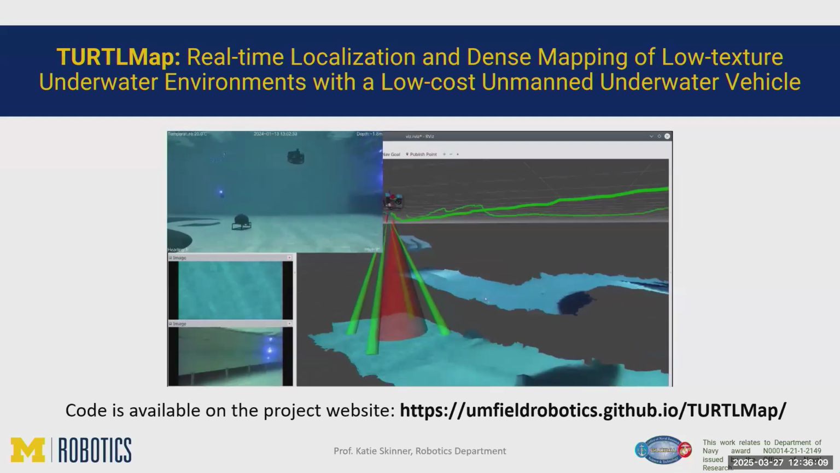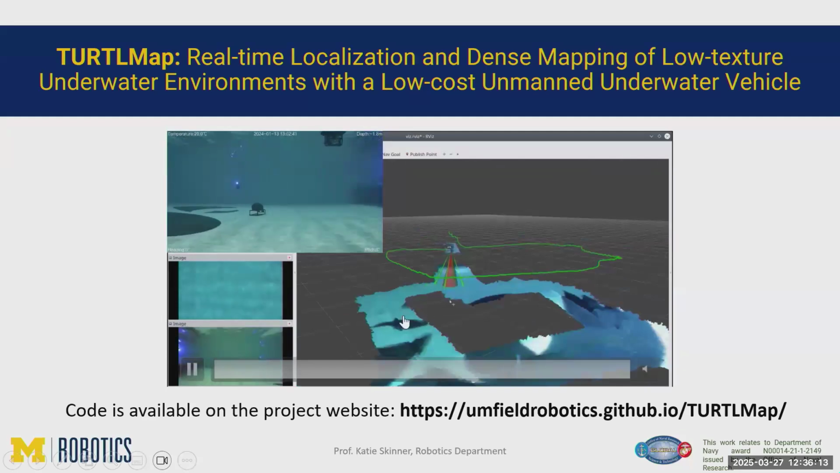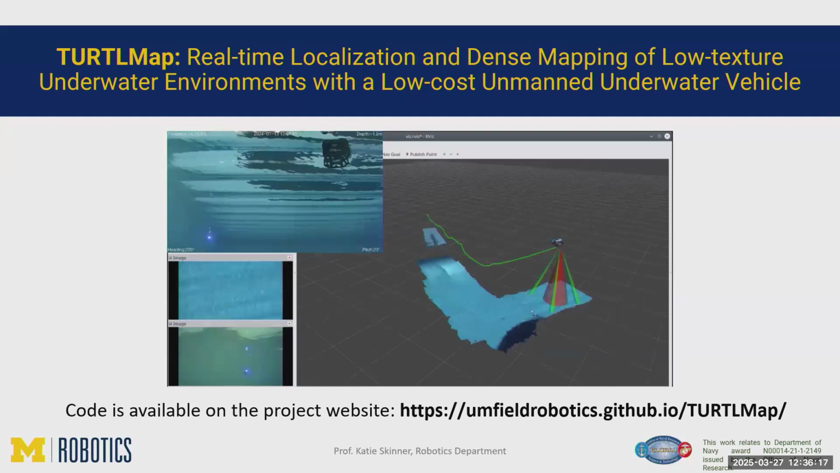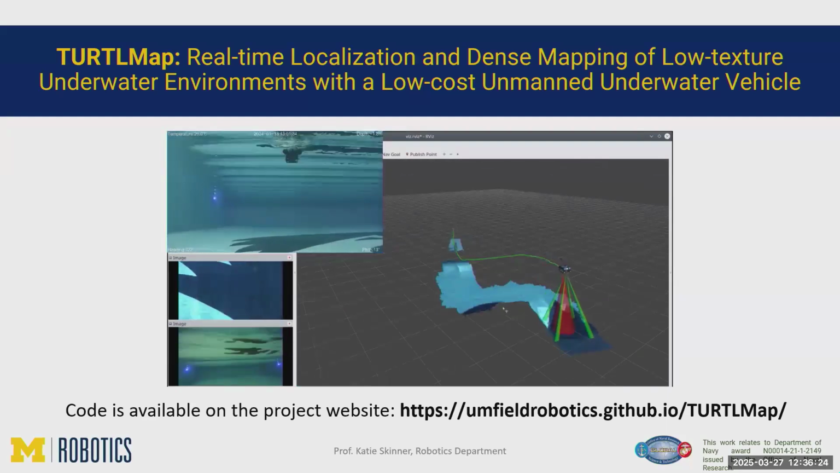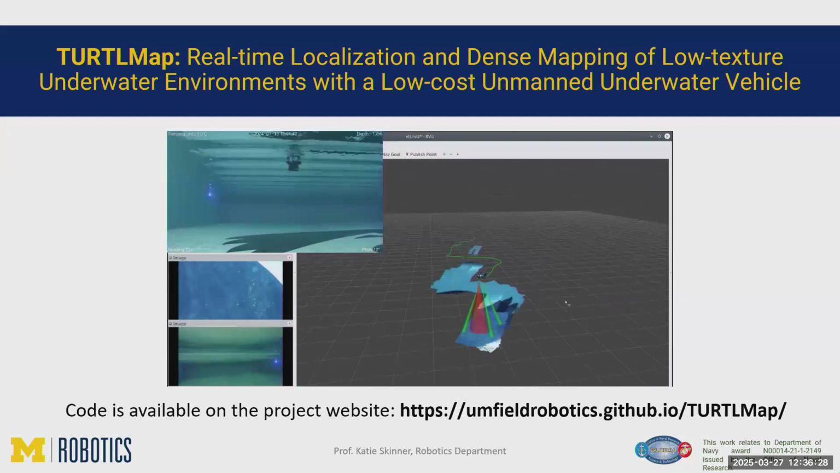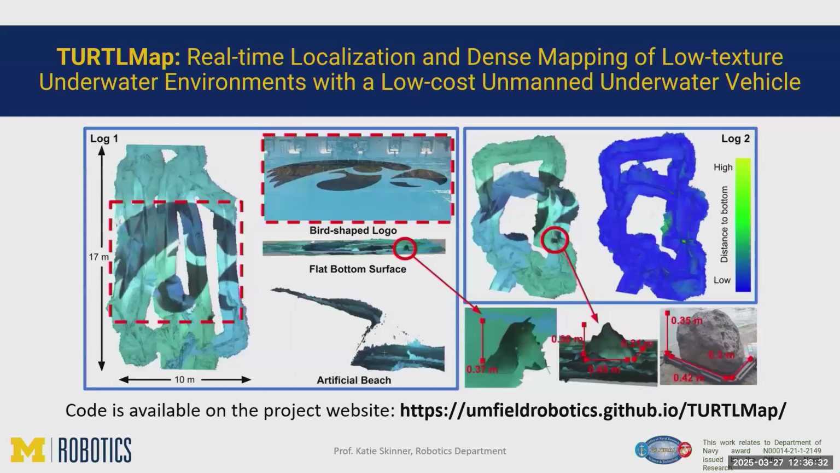We also put a fake rock in the scene. You kind of see it over here. I'll show a closer view. But what we're looking for here is we know we're in a pool environment. We know it should be flat, right? So we want to see that our map is generally flat. And then they have this logo on the bottom, and we want to see that when we cross over the same path, it stays relatively consistent.